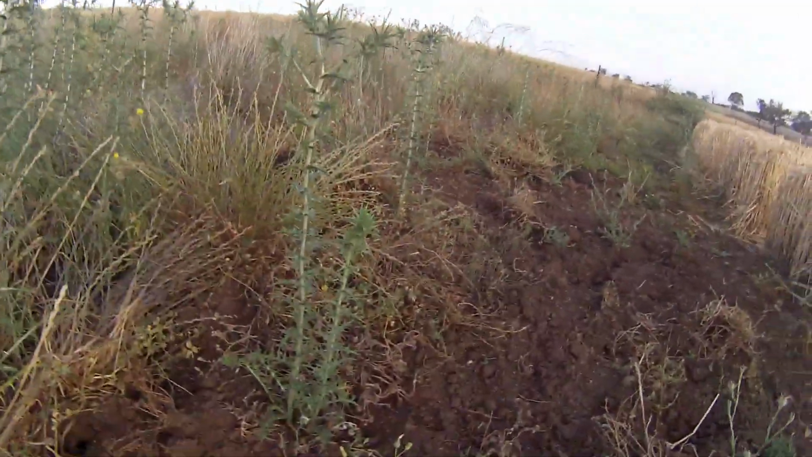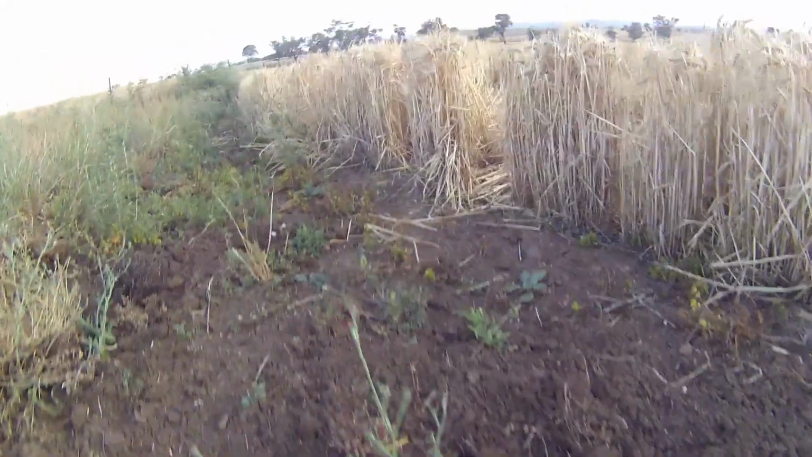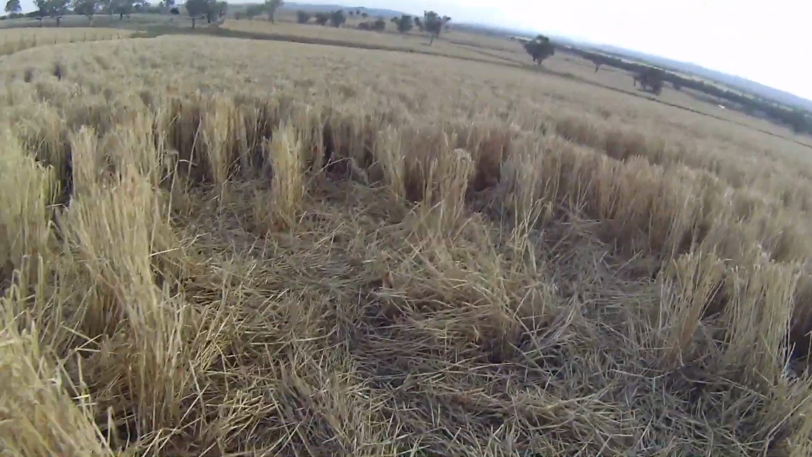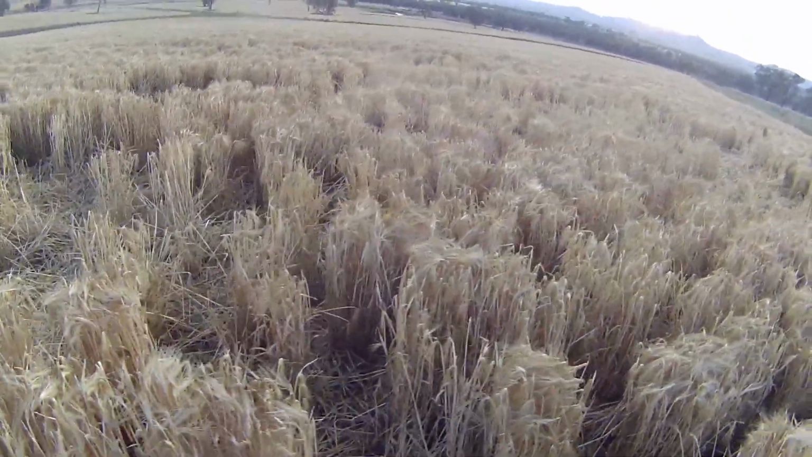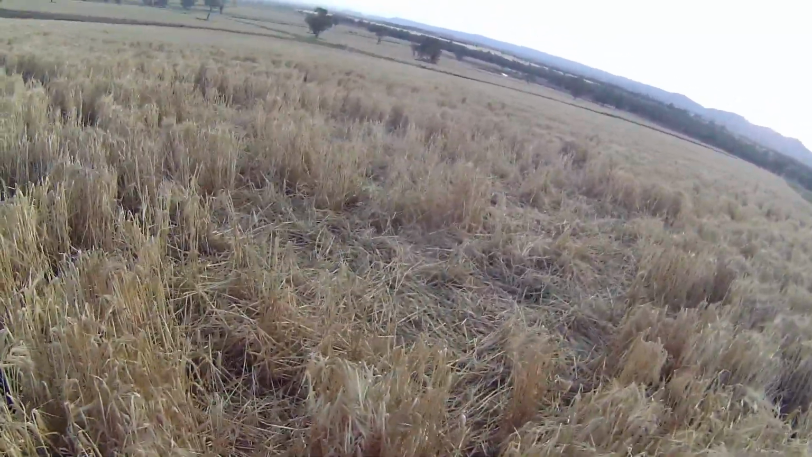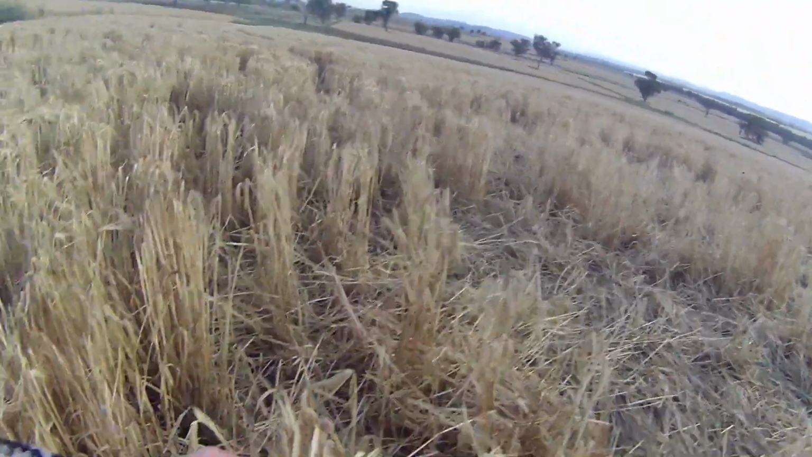This is what the pigs have been doing. Digging up the ground around here, and then coming into the wheat paddock. And this is just one little section where you can see how much damage they do.